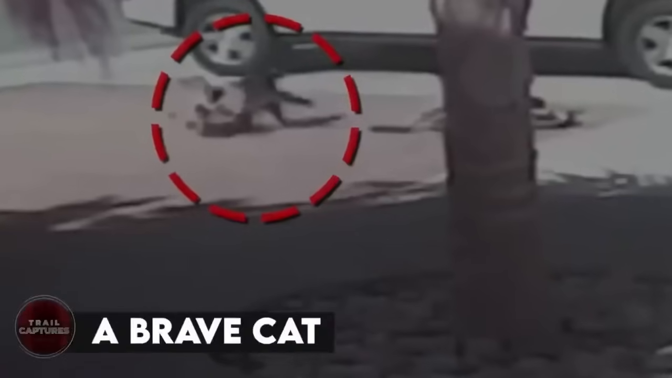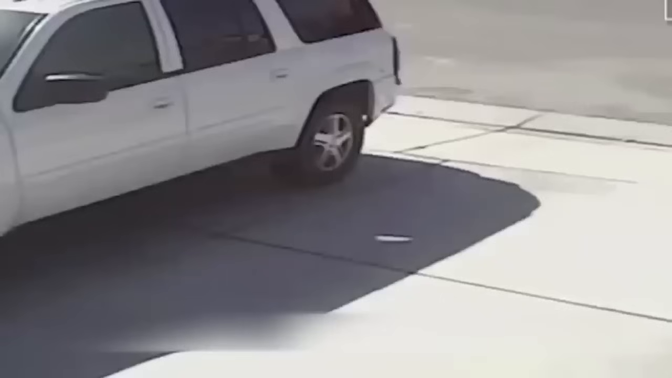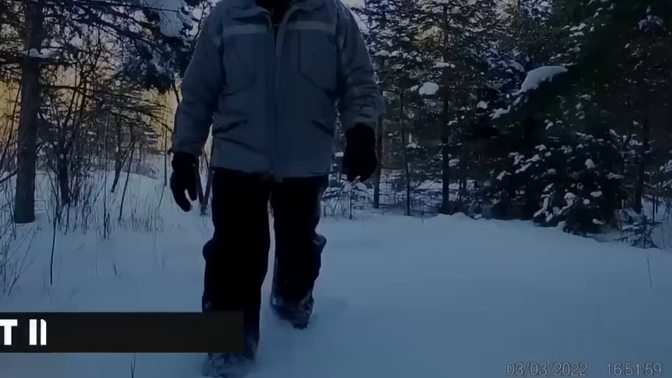A brave cat. Check out this funny video where a cat saves a little boy from a dog who's trying to play rough. The dog grabs the boy's leg, but the clever cat kicks the dog hard. Then the boy's mom rushes in to help while the fearless cat scares the dog away. It just goes to show that cats can be protectors too, and dogs aren't always the only ones looking out for us.